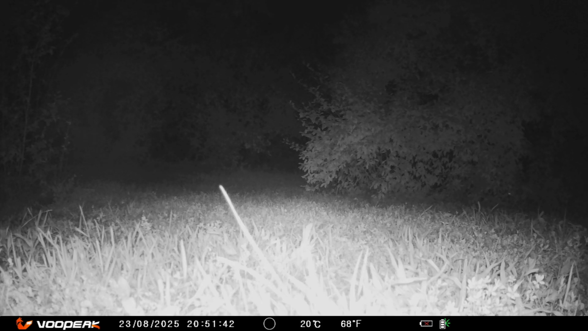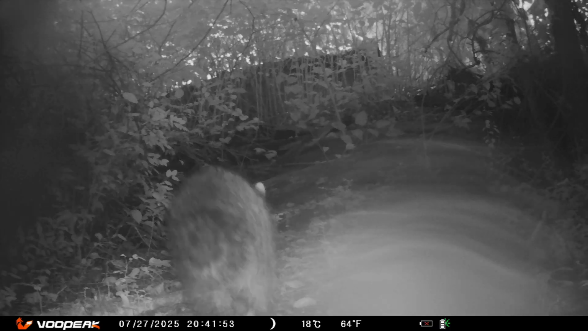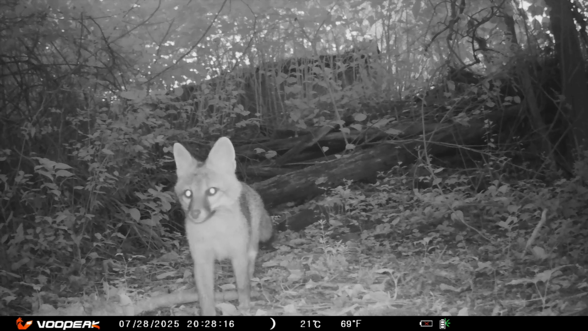That didn't sound good. A little dampness on the camera, but you can see they're all running fast over those logs. That takes skill. And on those same logs is the fox. I have a suspicion that the fox lives close by. He could be just getting started on his day.